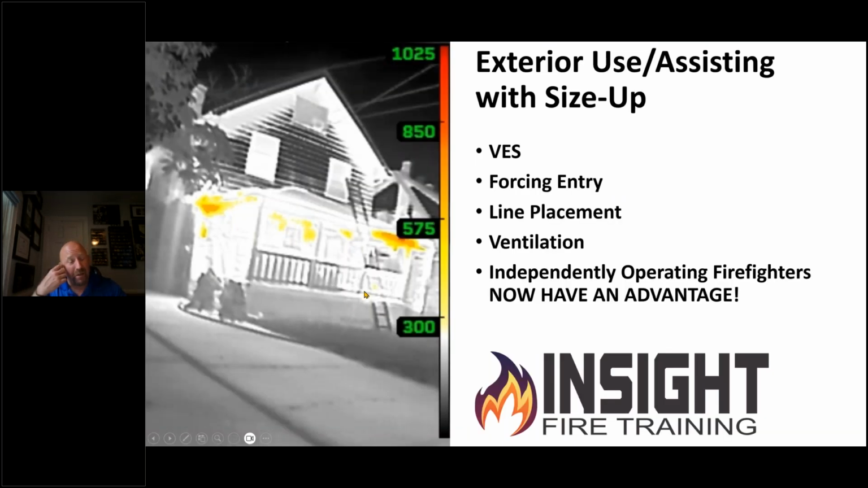When we talk about size up, it's a picture from my friend John Lightly. When you're walking up, you can see how quickly you can assess that we got heat underneath that porch where the firefighters are about to make the push. They can see what they need to knock back, and if they miss stuff, he can help guide them. We can use it for force and entry. We can look at the door and tell if it's an inward swinging door, or where the lock is, the hinges are.